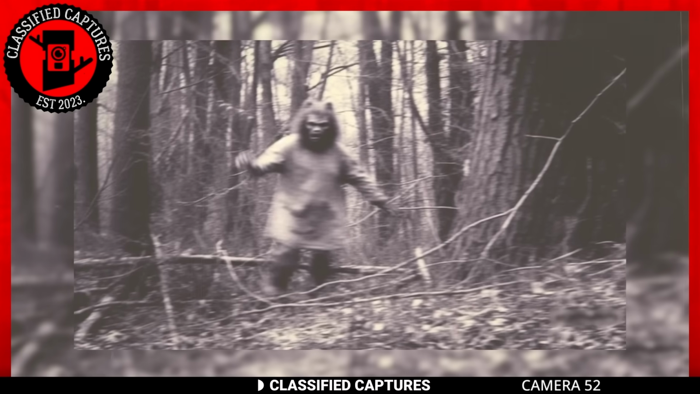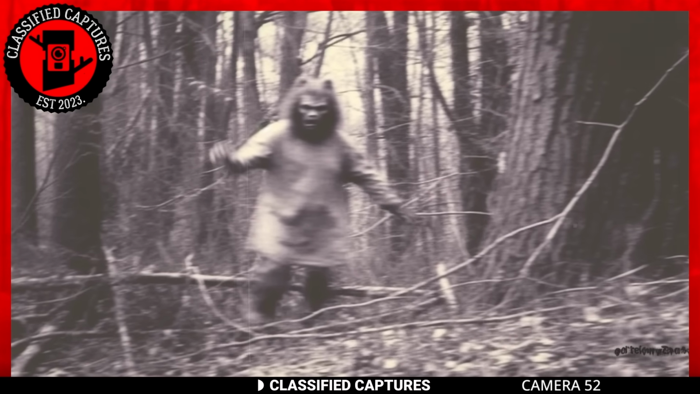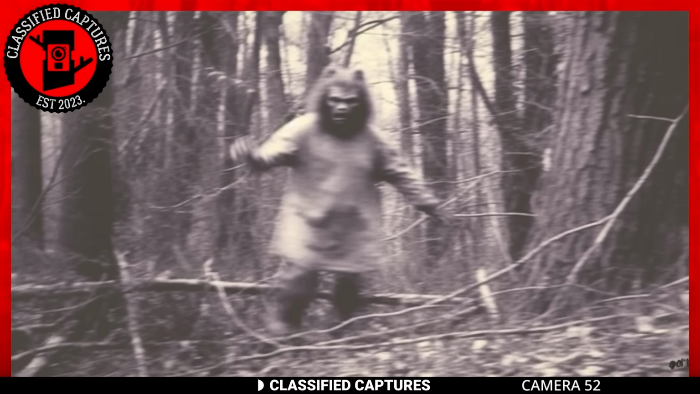Surprisingly, the creature is adorned in what appears to be a gown with pants. While identifying the exact creature is challenging, the presence of human-like clothing suggests a connection to our species. Yet the nature of this connection eludes us as it defies our understanding of known paranormal creatures. Can you help?